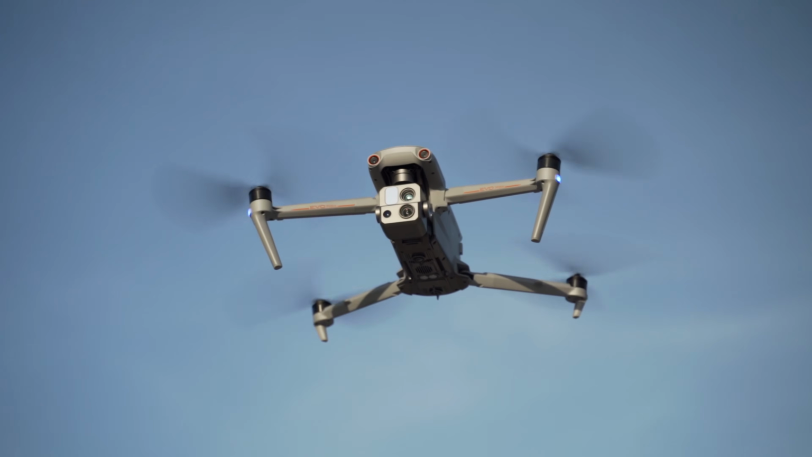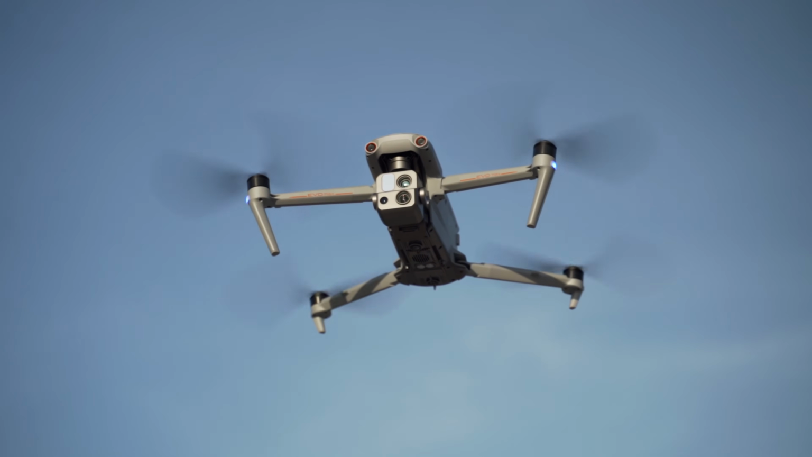It is our first flight with the Autel Evo Max 4T. I can't wait to get this thing up in the air. I hope you're excited too. Don't go anywhere.